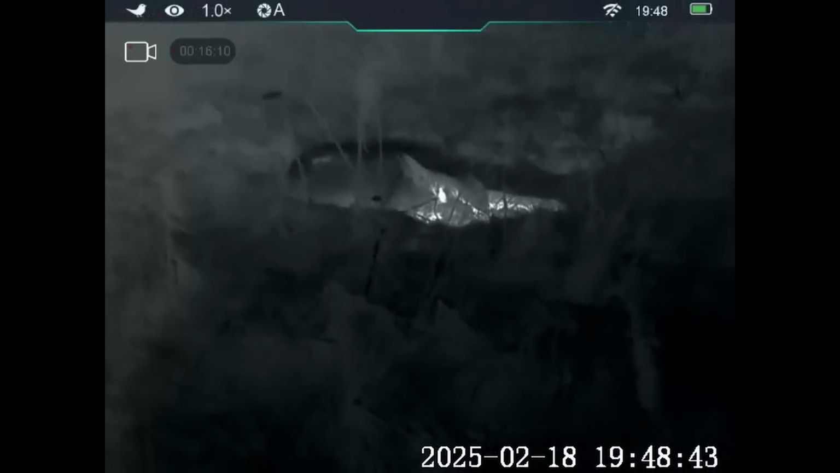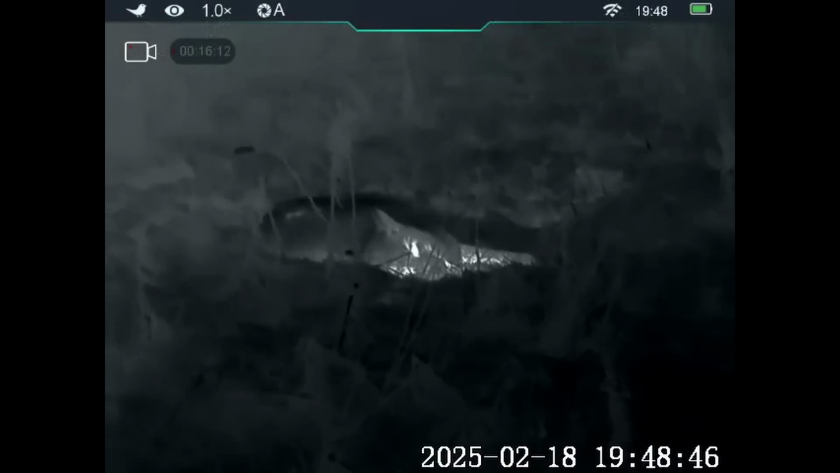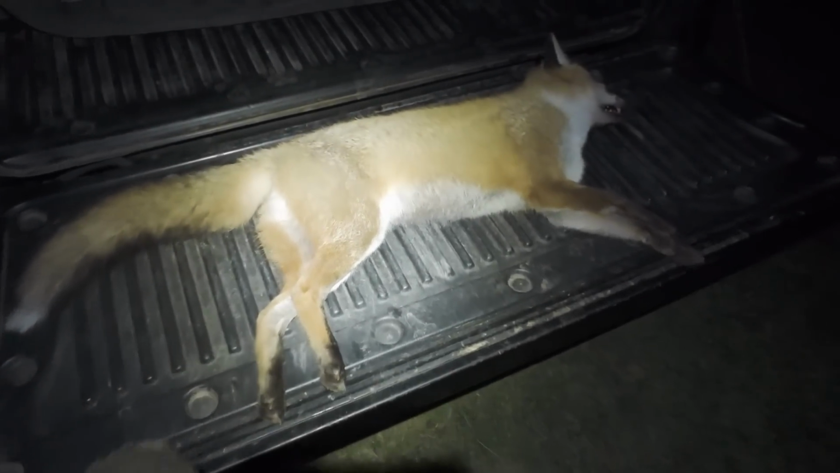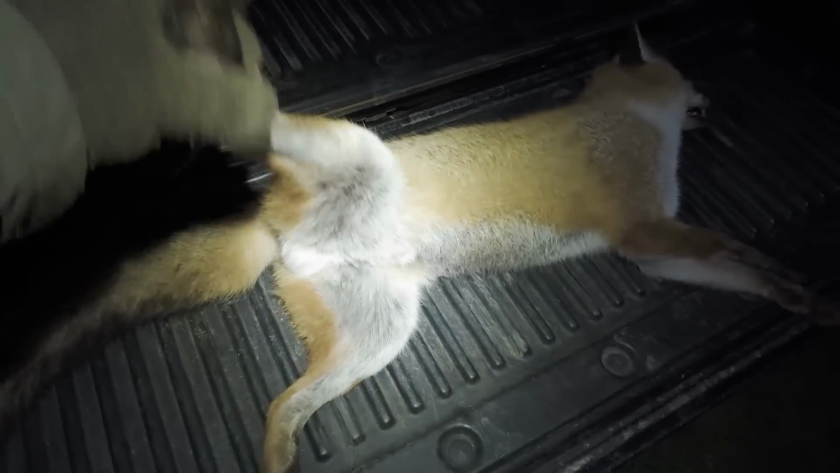I've just had to jump 2 dikes of water. That was interesting, especially as I slipped on the second one. And there it is. I'm going to grab this one and make my way back to the vehicle. Hopefully I can find an easier way to get back. Right, there's a quick snapshot of me coming back. Right, well, I've just brought that back to the truck. That's a dog fox. So yeah, it's a successful night.